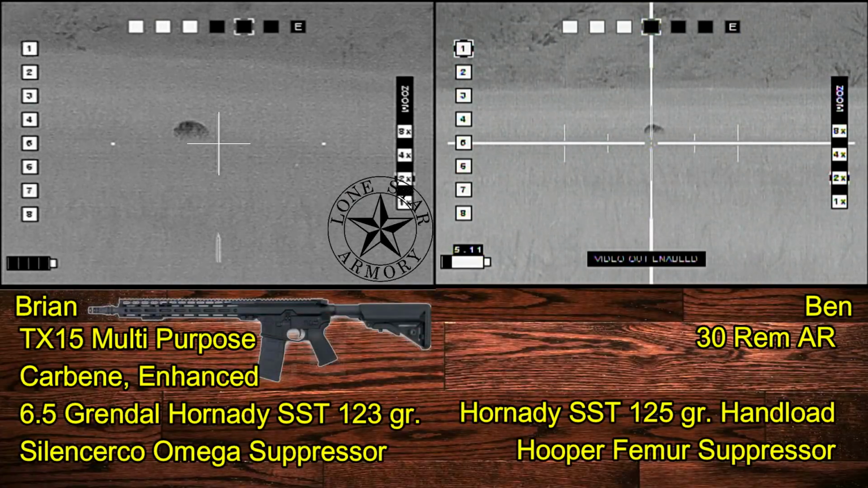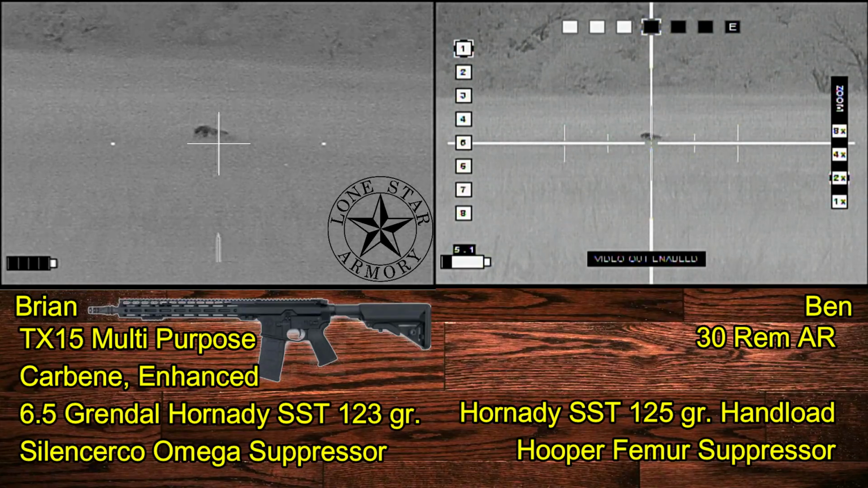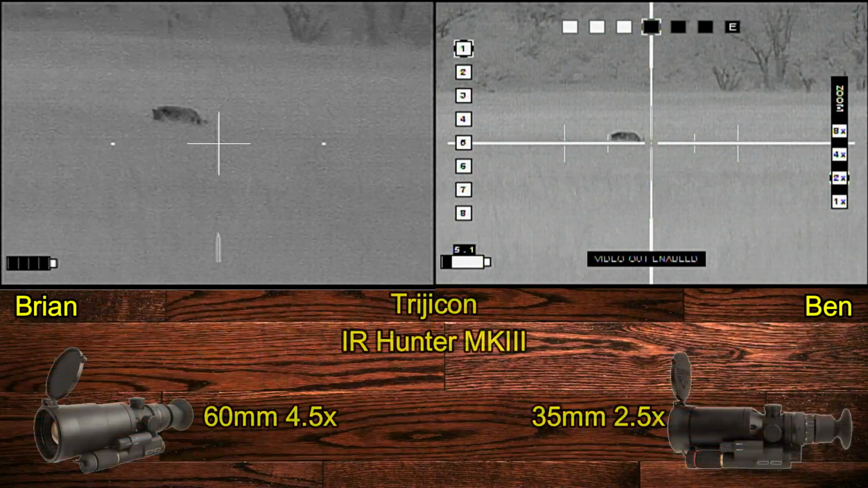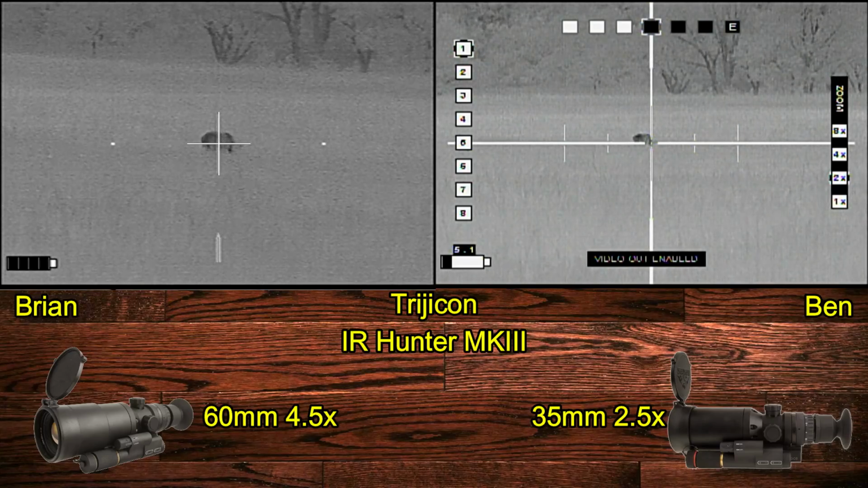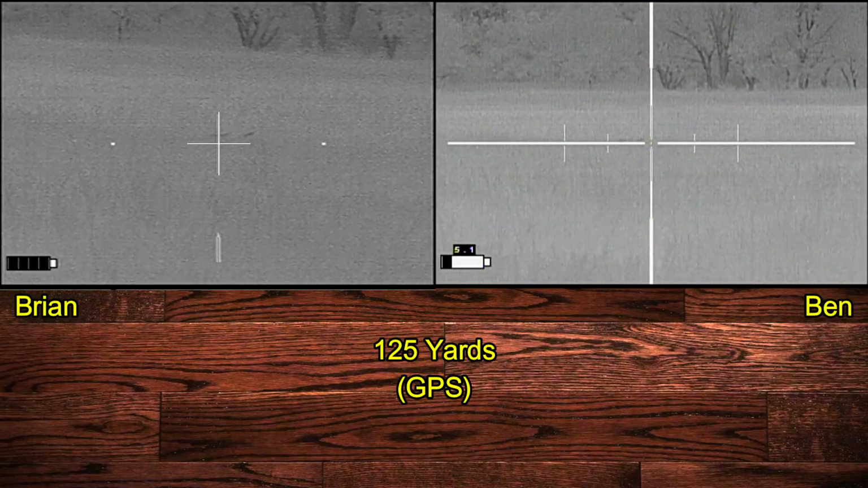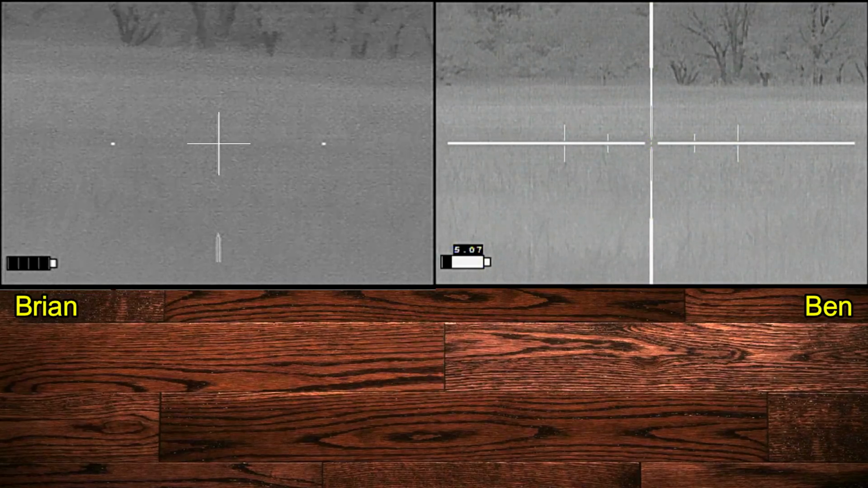Now I'm going to be shooting my Lone Star Armory TX15 multi-purpose carbine enhanced in 6.5 Grendel. And Ben is going to be shooting a 30 Rem AR. We're both going to be shooting Hornady SST bullets. Shooter ready? Shooter ready. 3, 2, 1. 2 hits. 2 hits. Safe.